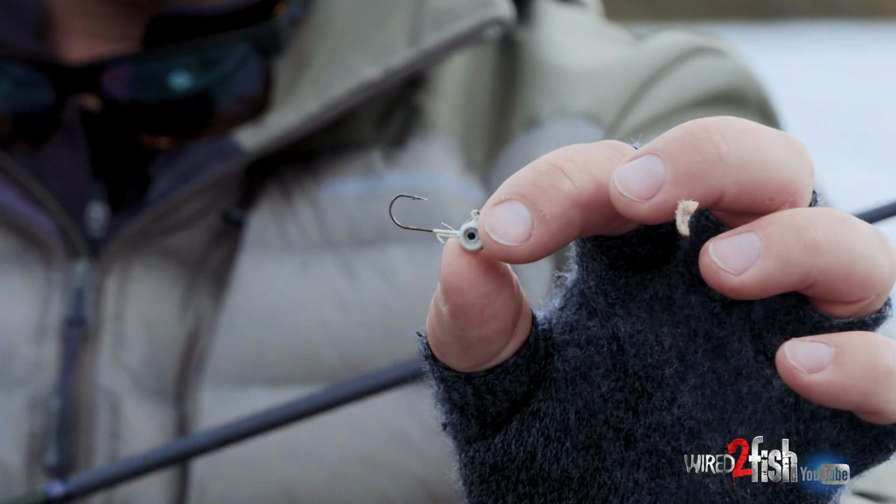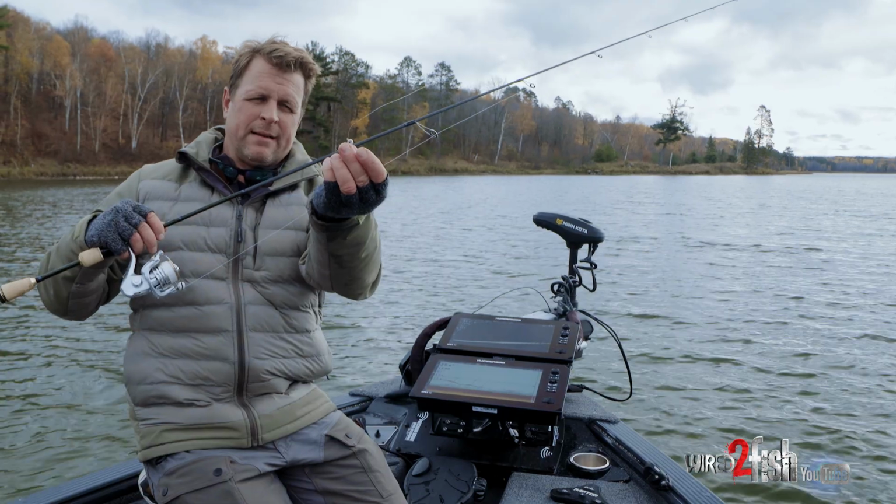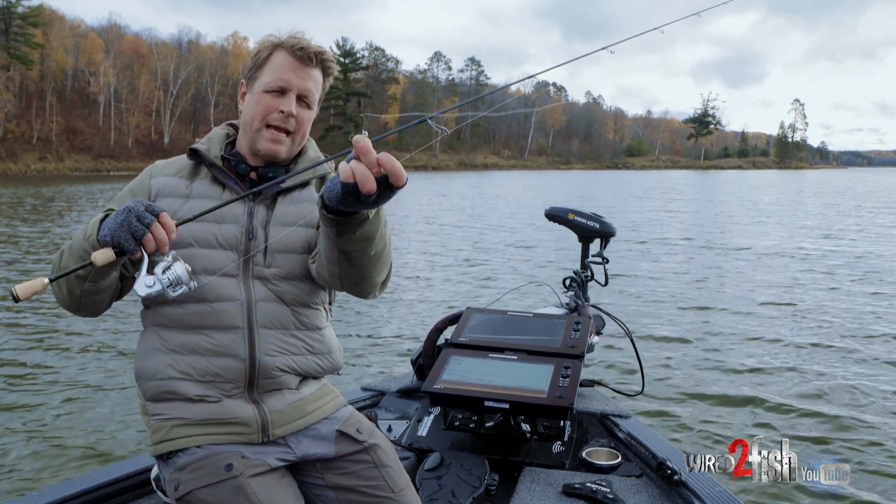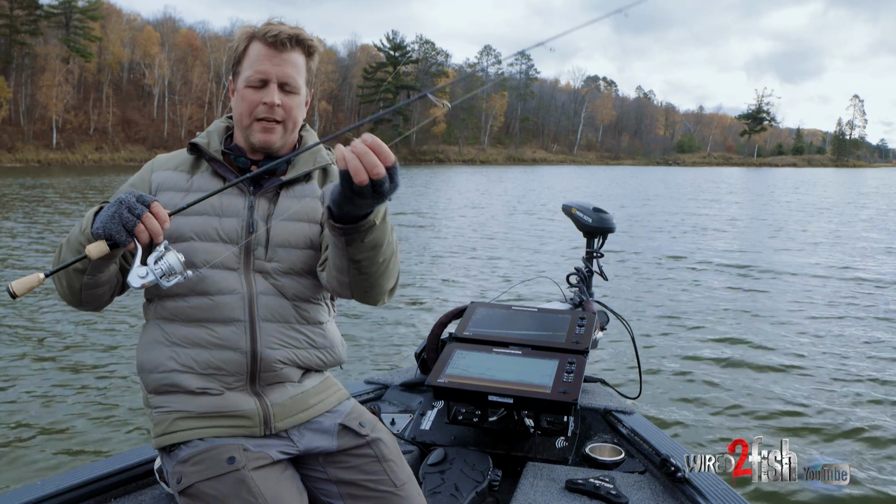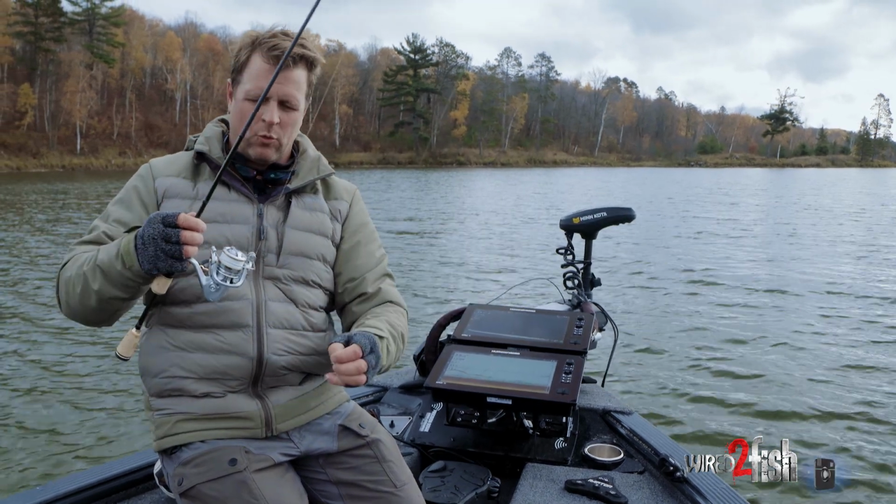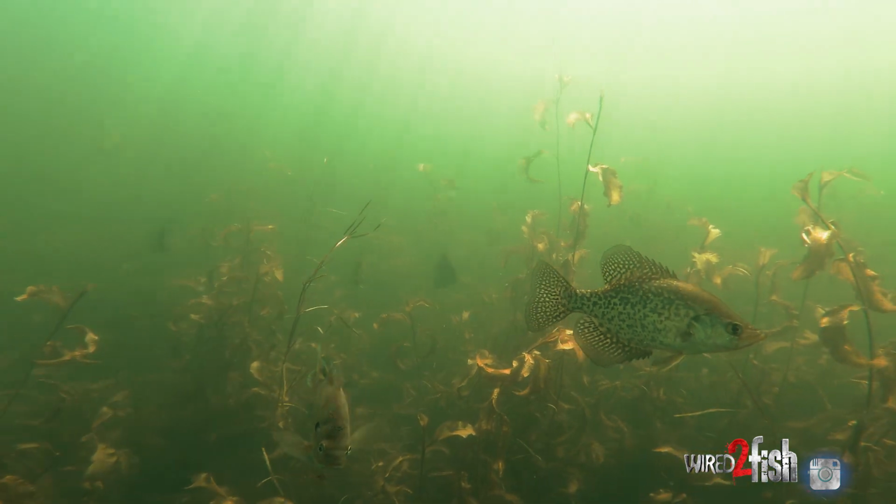Next setup, this is just a little 16th ounce jig, and I kind of keep that open-ended. I have a ton of different plastics in the boat at the ready. So I'll usually fish a jig in a minnow or a jig in a plastic when water temps are a little bit warmer and those fish are still relating to shoreline vegetation, just because I'm covering water.